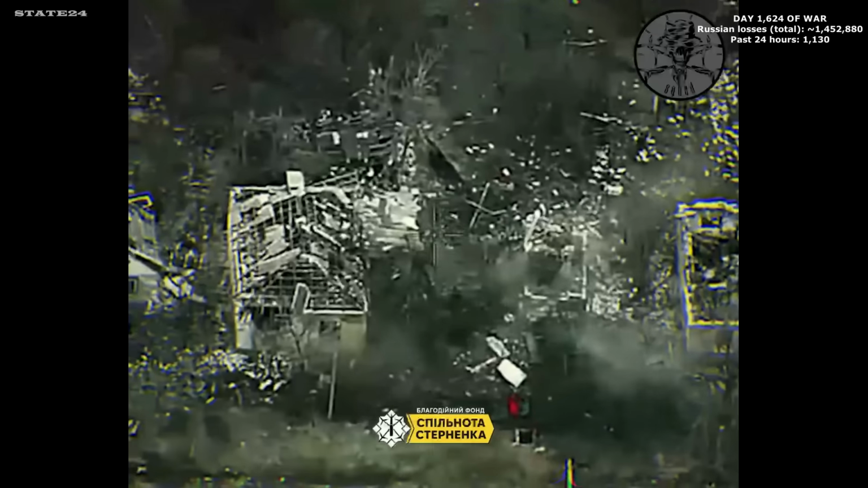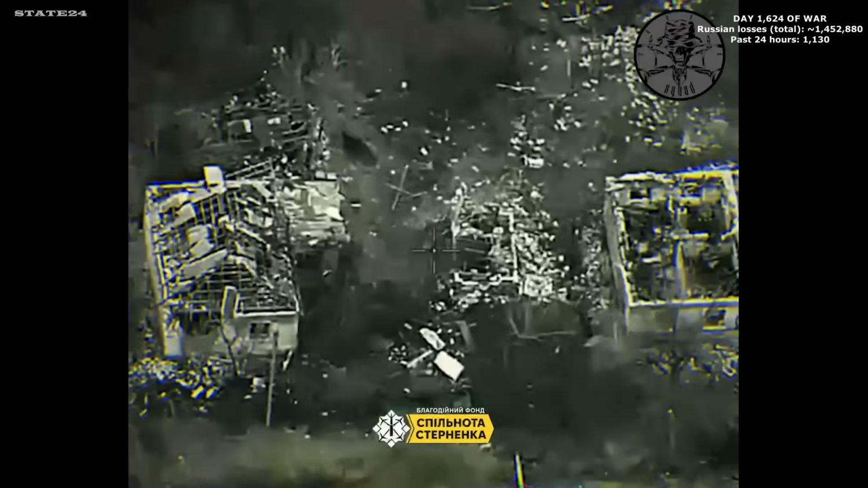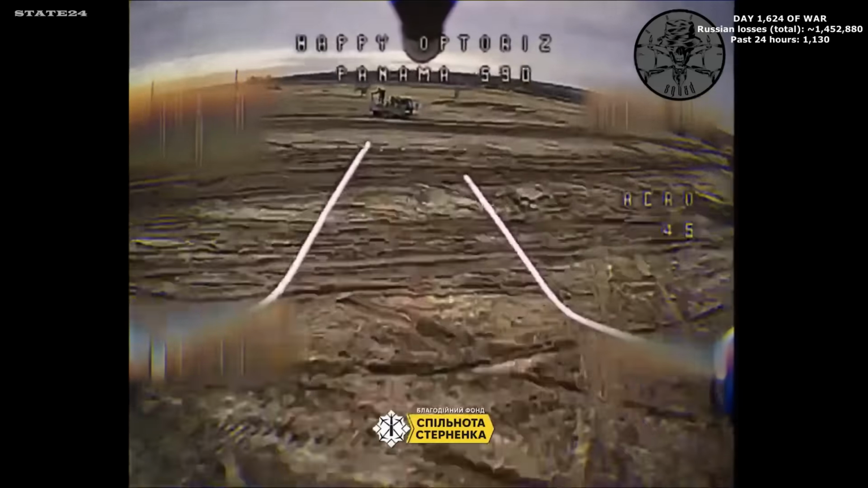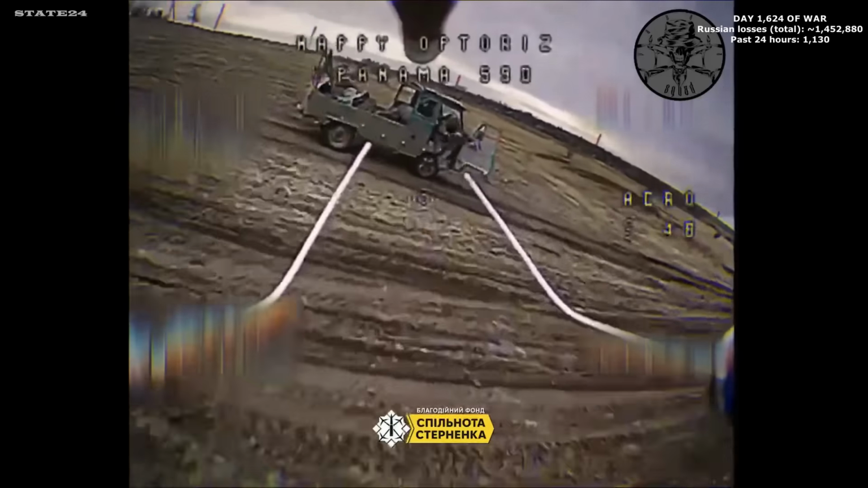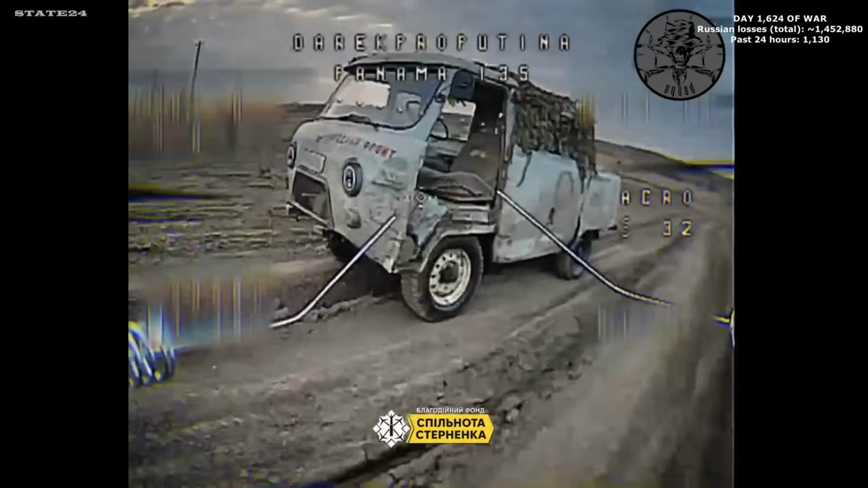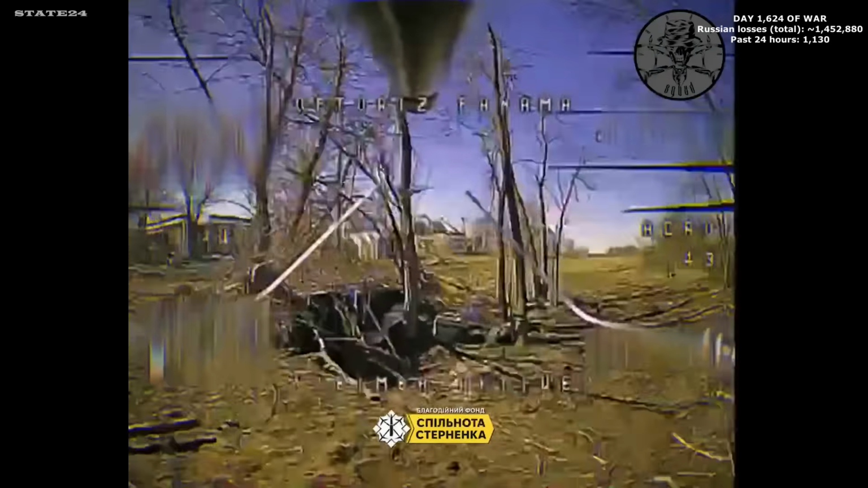The operation doesn't stop there. Old UAZ vehicles bringing soldiers into the same area, one after another, each one intercepted before reaching the position. No counter-drone protection, no cover, the same sector, the same result for everyone sent through it.